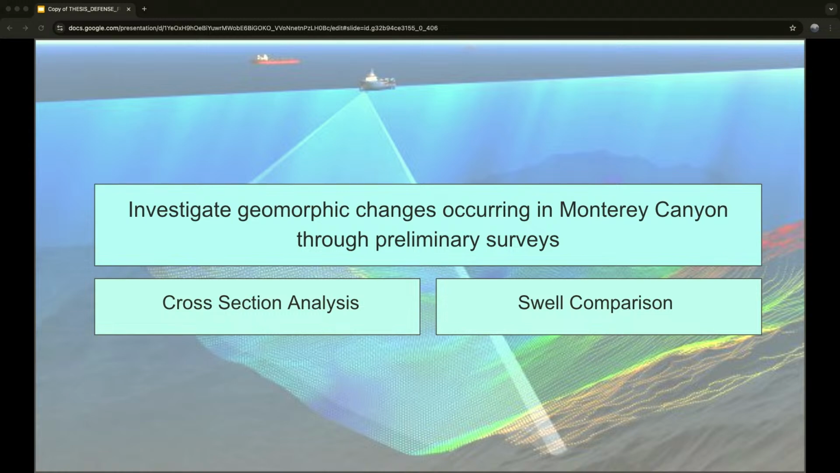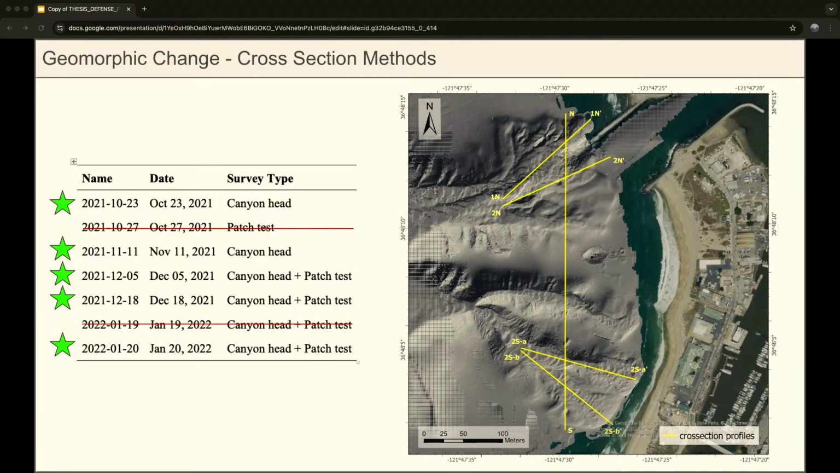And I split this up again into 2 sections, a cross-section analysis section, and then comparing some of those changes I observed with swell events. And starting out with the cross-section analysis, I just took 5 of my most complete surveys, so every survey besides the patch test survey and the canyon head, or one of the back-to-back surveys where no change was observed. And I plotted these 5 cross-sections across each of those rasters, so 2 in the northern tributaries, 2 in the southernmost tributaries, and 1 all the way across the canyon head from south to north.